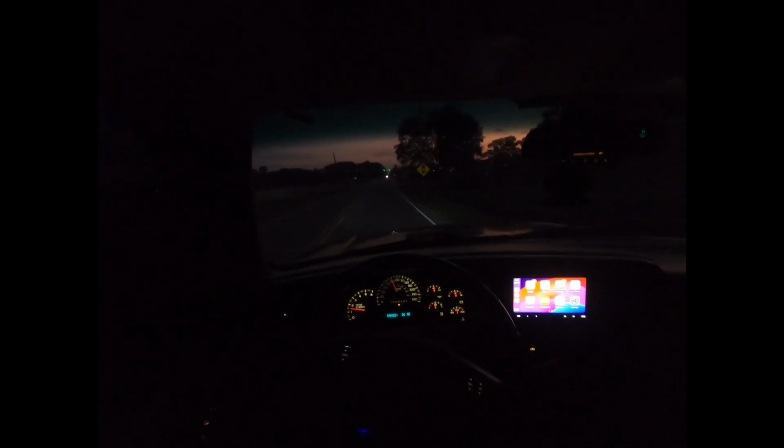But yeah, I feel like it shifts good. The transmission, it's not no hard shifts. It's smooth. Don't get me wrong, this ain't no race truck by any means. It's a daily driver. A good looking daily driver, but a daily driver.